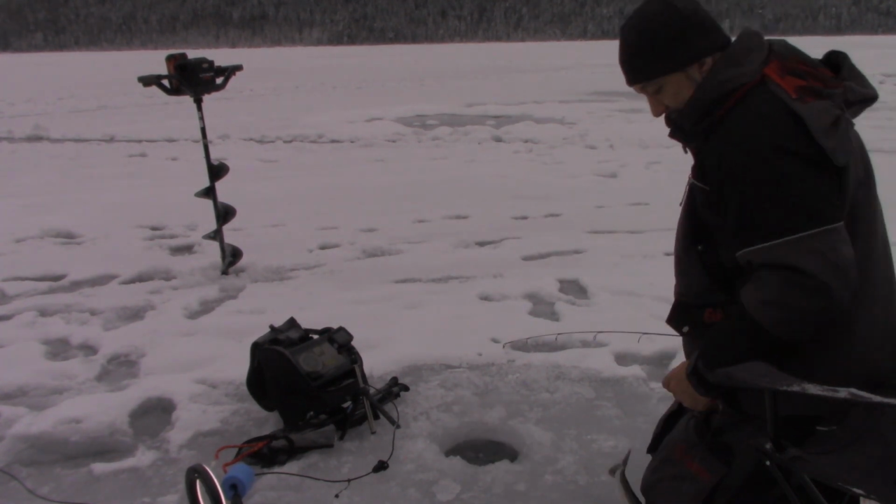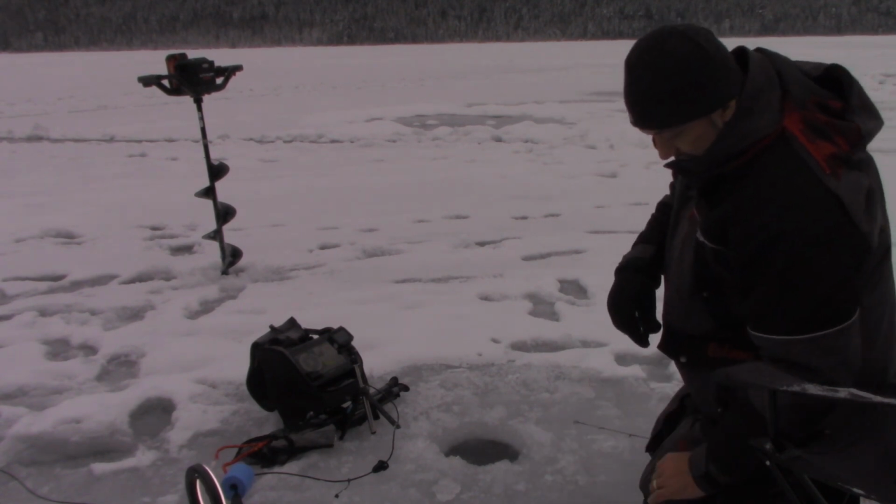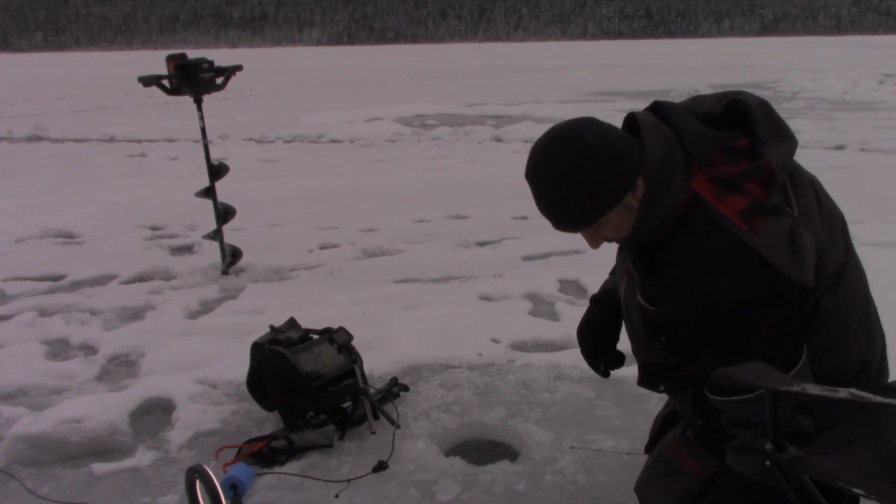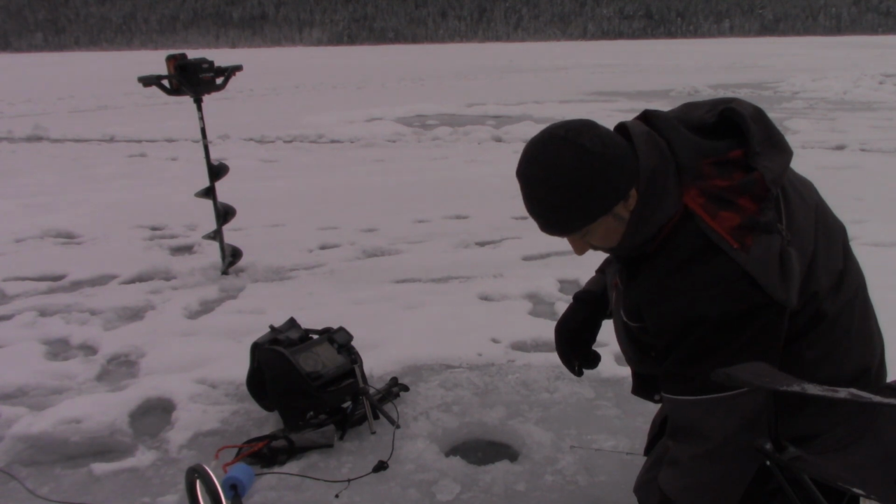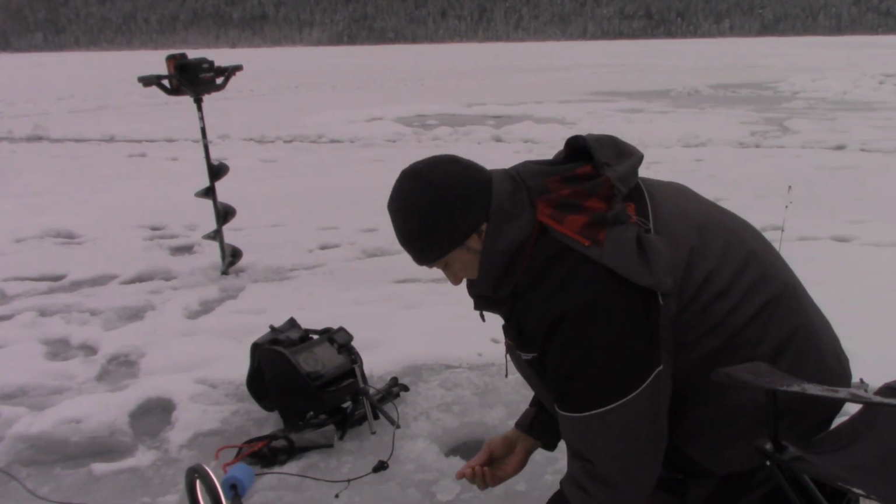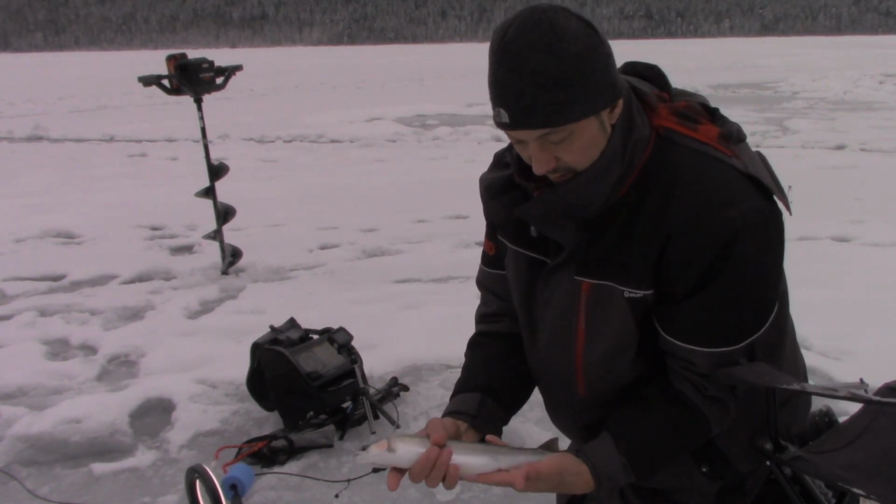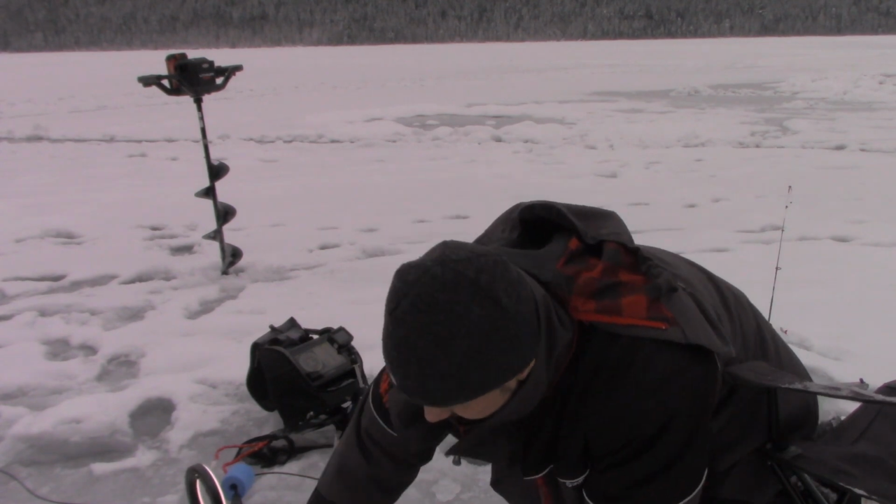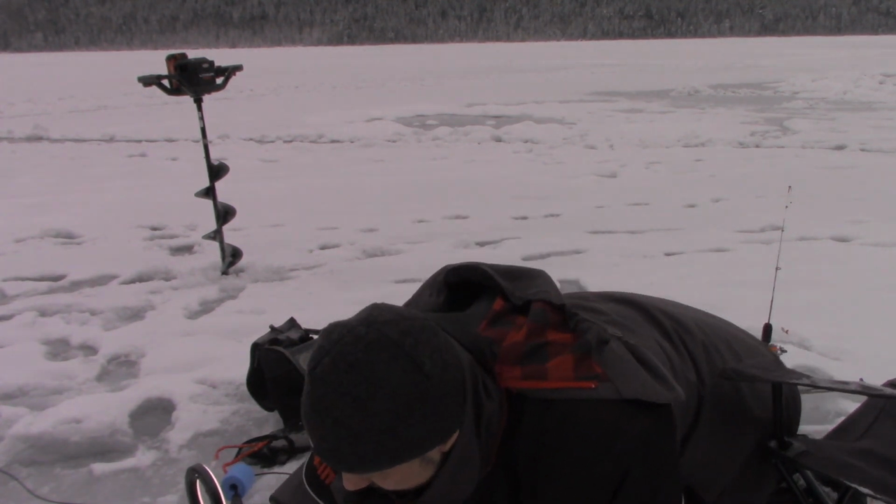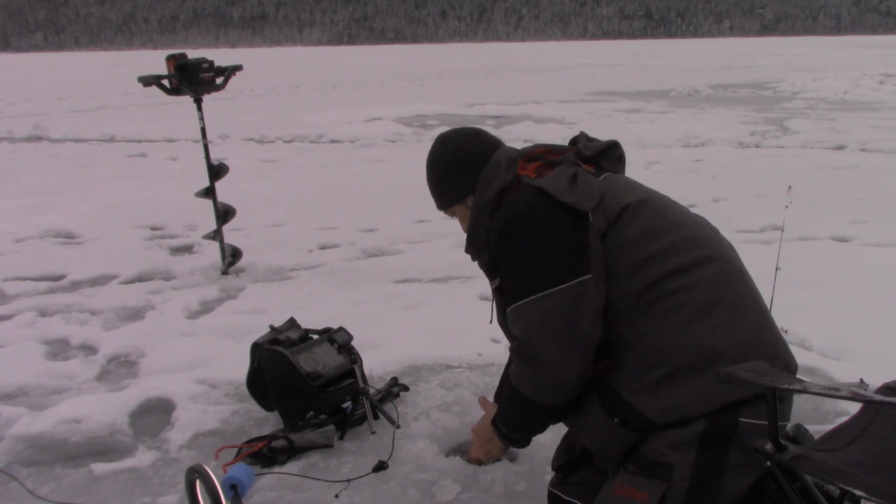Okay, another smaller panask, but like I say, they're really clean looking fish out of here. Settle down, that's okay. Oh, popped right out. Look at that, lost it at the top here. Okay, nice little panask. Let's get him back in the water. Lively one already. See you later.